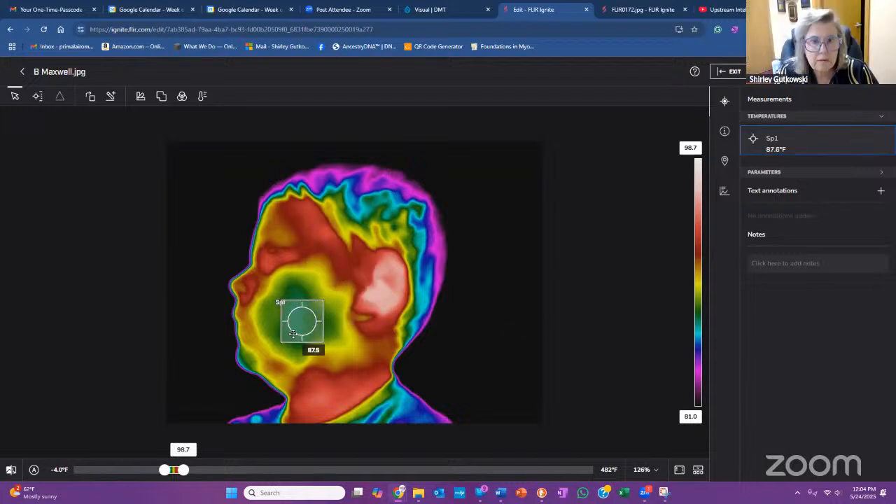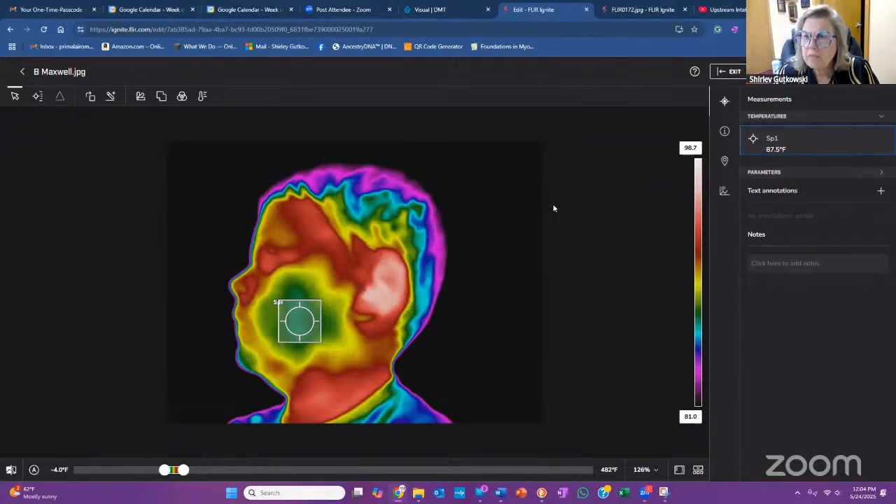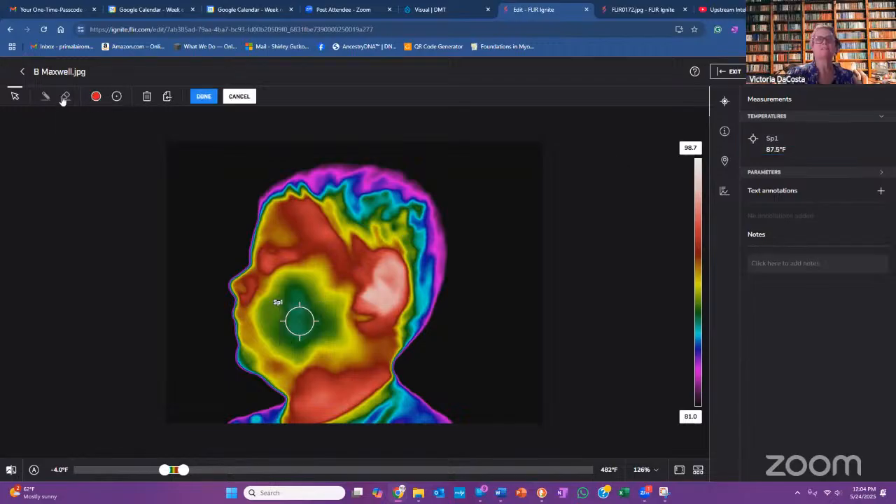Still hot. There's more to do with this to show the outline of the child, what's called MSX, but it shows the outline of the eyes and the ear. That was in the MSX. Tell me where that is. You want to go right back to where you were before. Cancel, yeah, to the little two squares at the top.